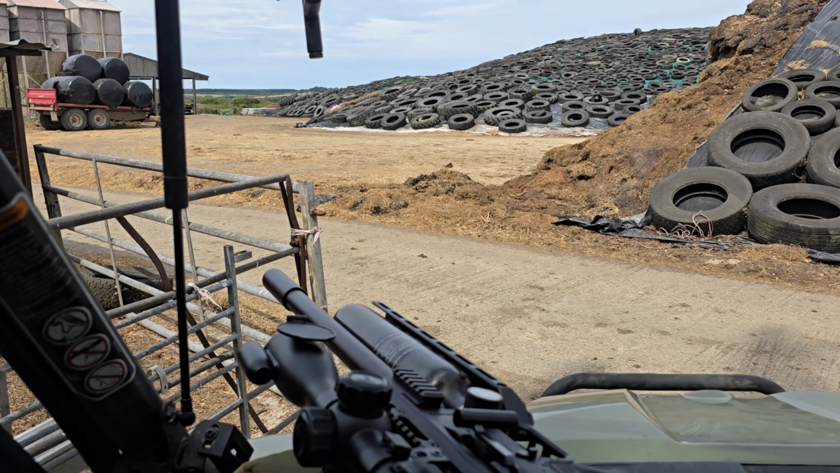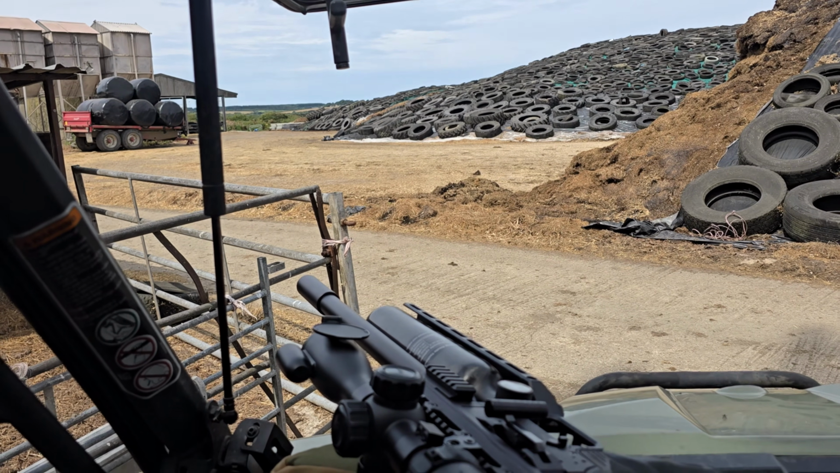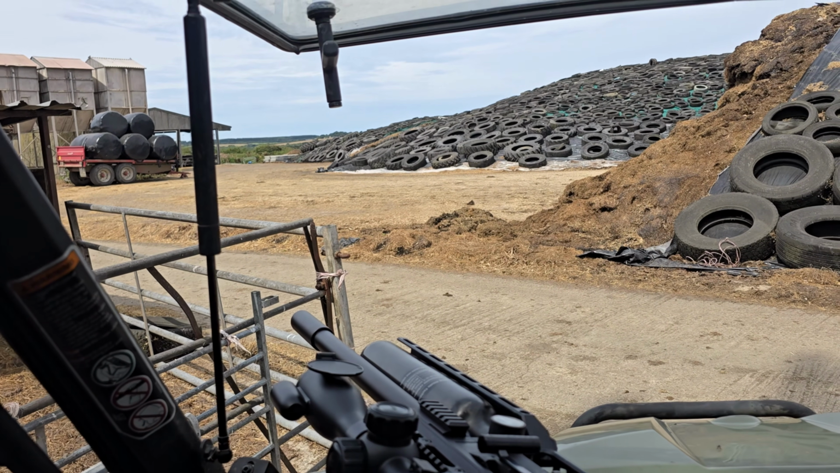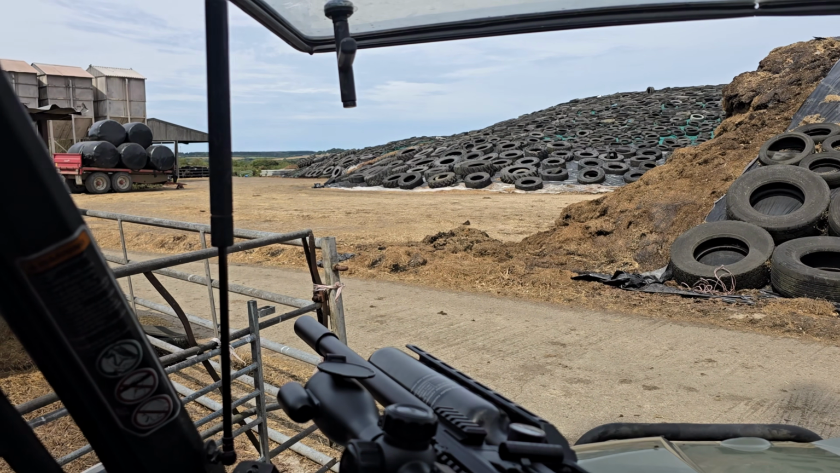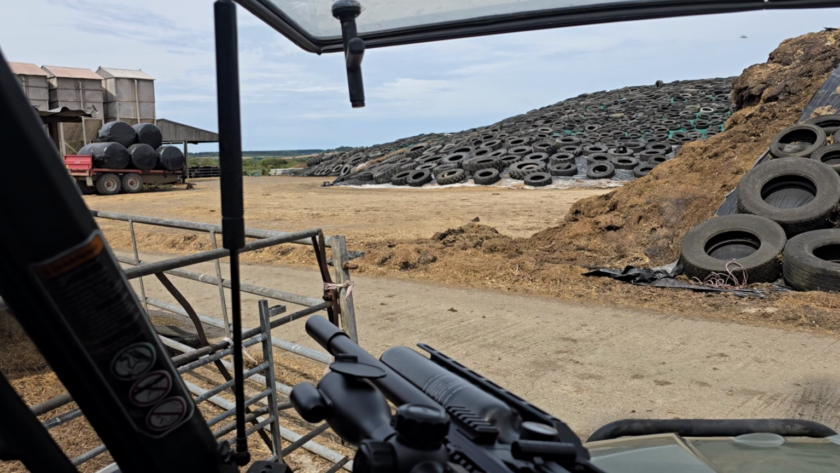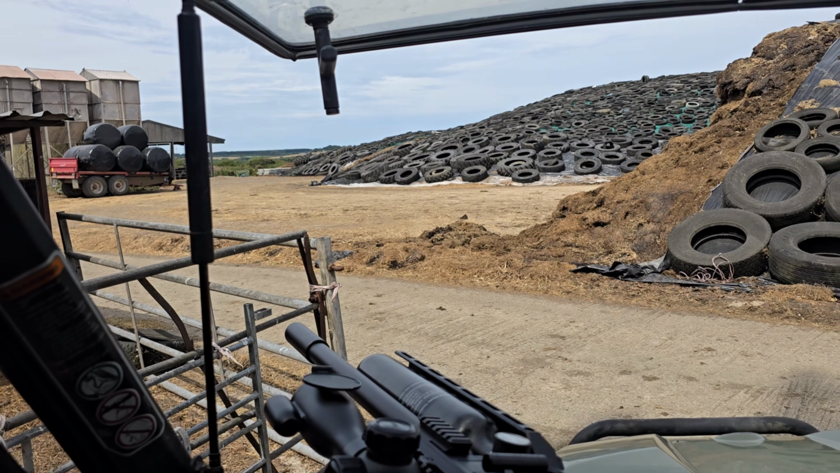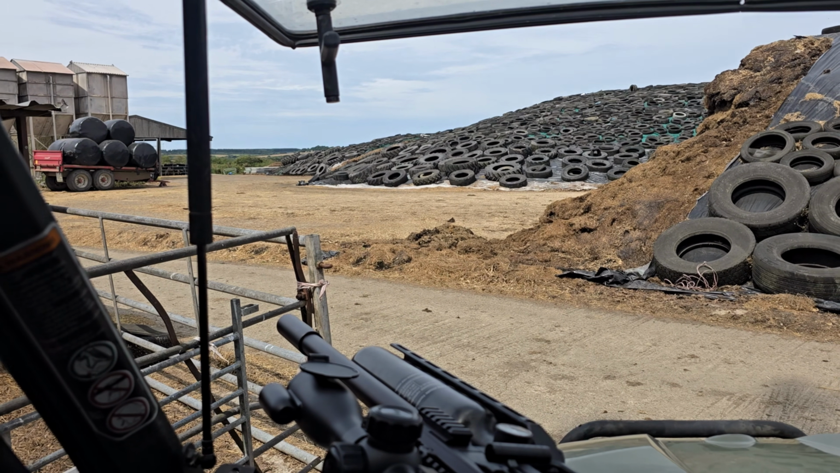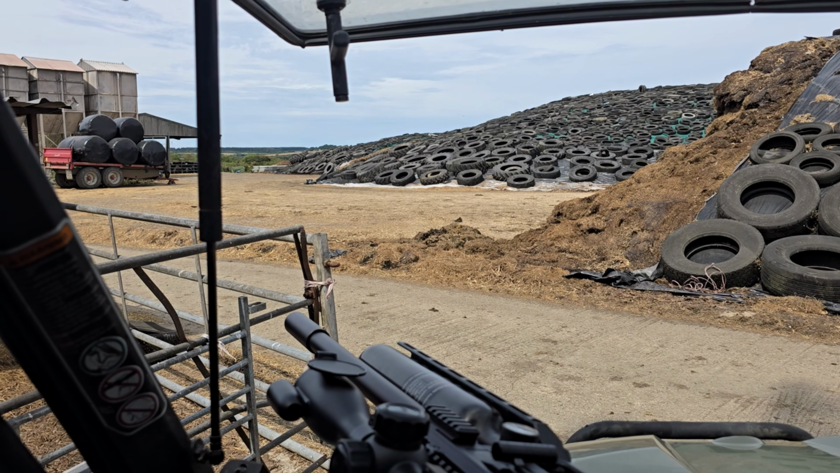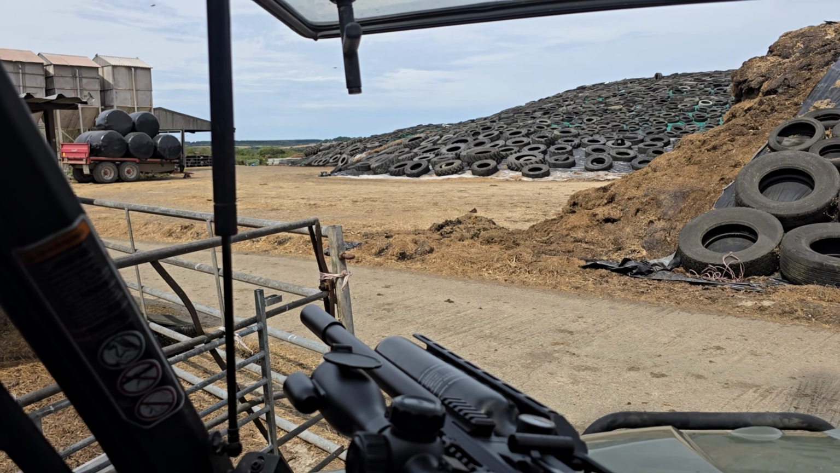So this was supposed to be a video using the Zan Hyperlines in .25 cal, my mate's M4 here. But we've been having trouble. Trying to get a tune for them has proven to be impossible. Trying to get them to group. They would group fine at 30 yards. You know, my normal slugging distance there to see that they're doing all right is about 30 yards, then put it out to 100. But at 100, they were shocking, absolutely terrible.